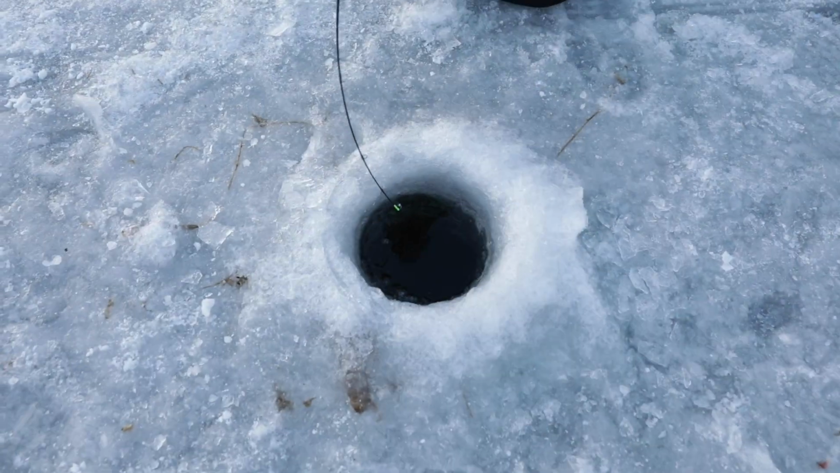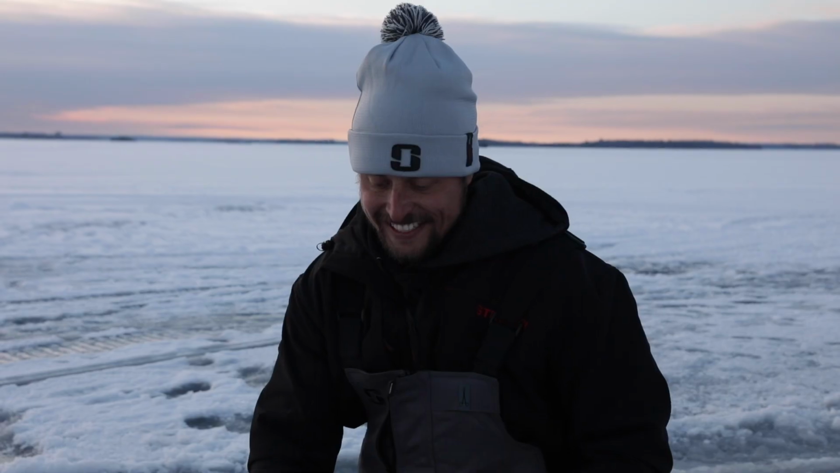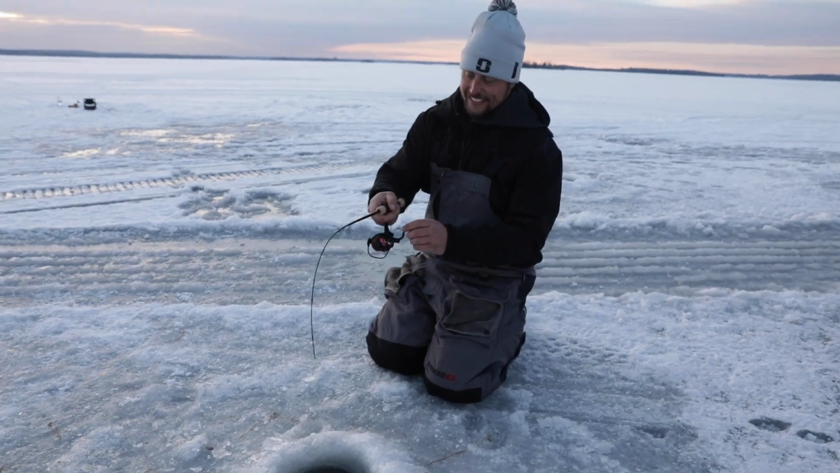I see a white tip. I got a white tip. That's a good walleye. Oh baby! Look at this fish.